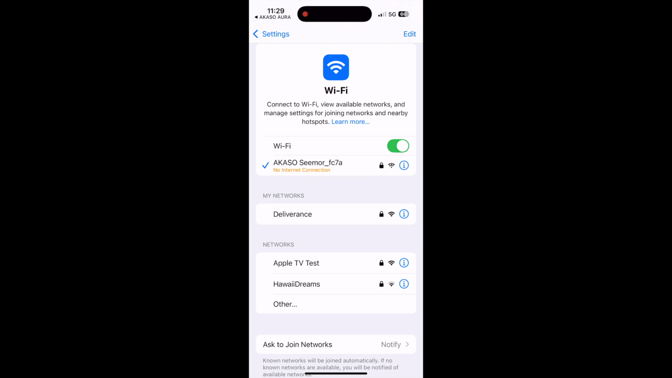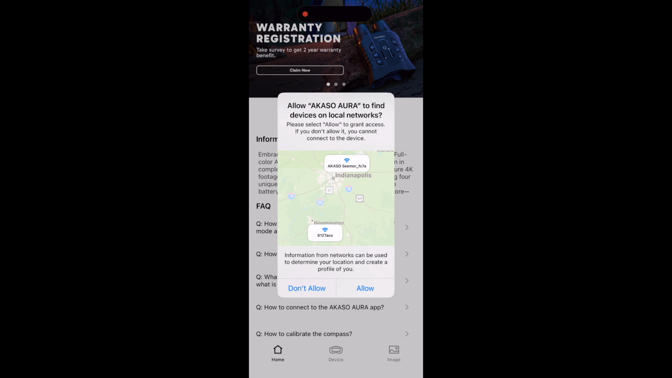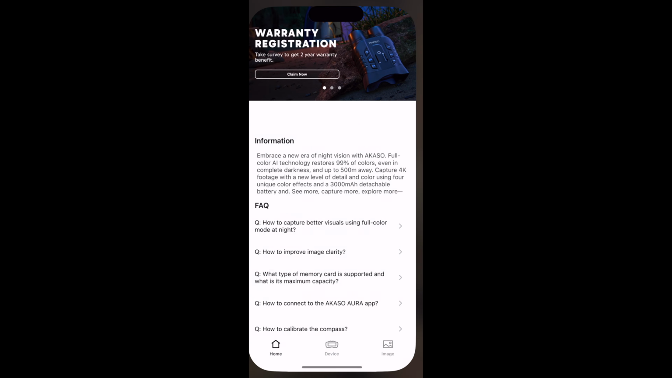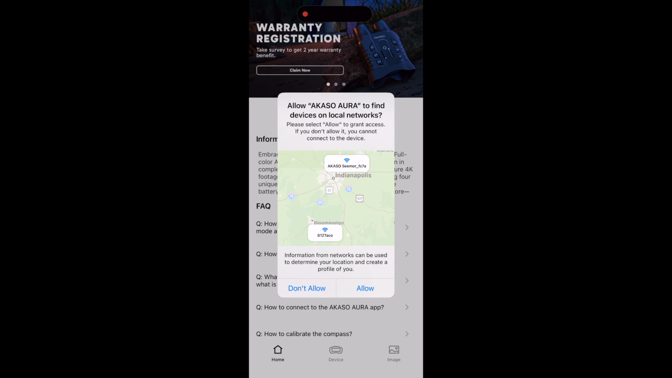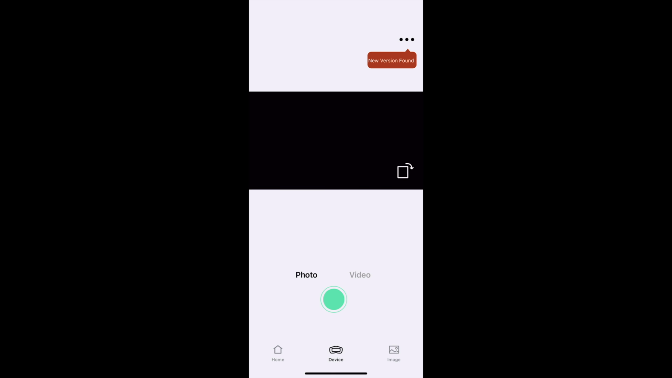Now, if you don't see that, remember you do have to go hit the menu button, go into Wi-Fi and then turn it on. So that may be the problem. But then once you do that, you're going to basically just connect via Wi-Fi to the binoculars. Now, once you're connected, it is going to pop up this screen to say, do you want to allow it to connect? You're going to click allow. And then that's basically going to make it so that your device is connected to your phone.